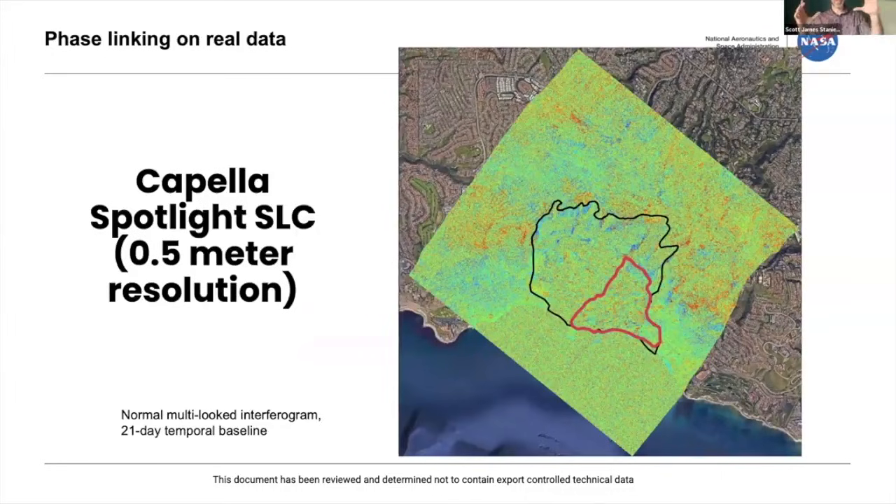So this is a stack of X-band data. There's a spotlight stack on the Capella open data archive of Palos Verdes. In this area, there's a landslide. The polygons are from Al Handwerker, who has mapped the historic landslide area as well as the recent 2023 acceleration area.